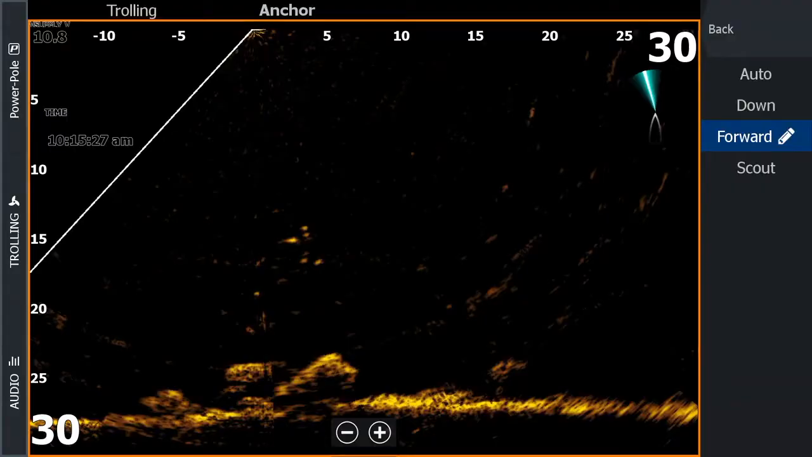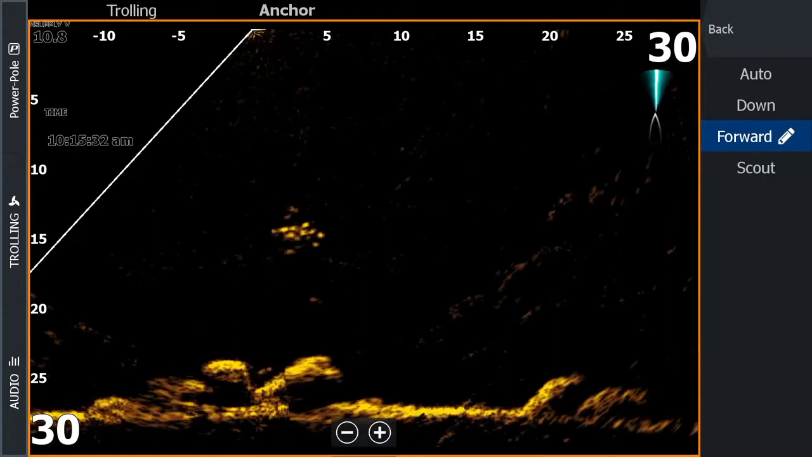Okay guys, so in this image you can clearly see we are in forward scan mode. We've come up on some nice rocks here, just off the banks off Inanda. Clearly you can see the bait ball holding right above the rock. So yeah guys, you can see this rock with the bait fish hanging above it.